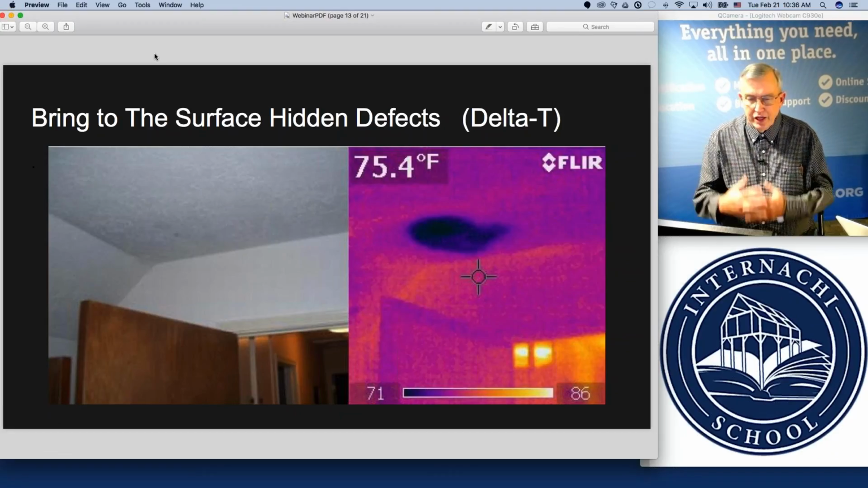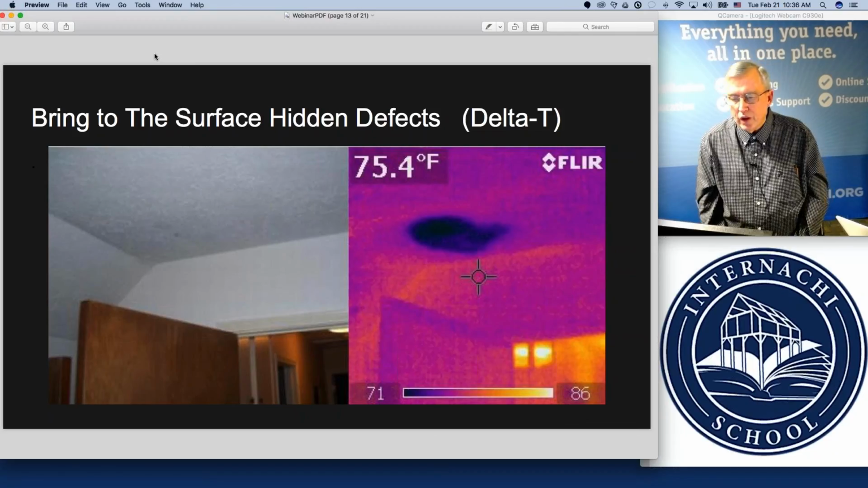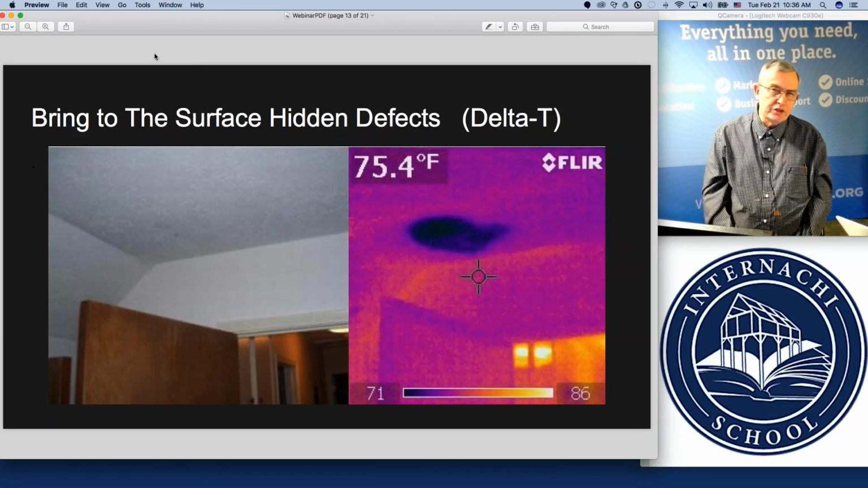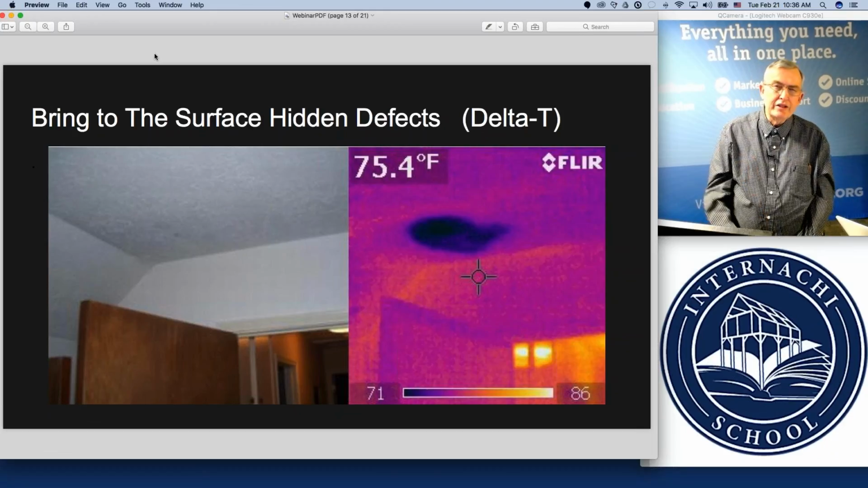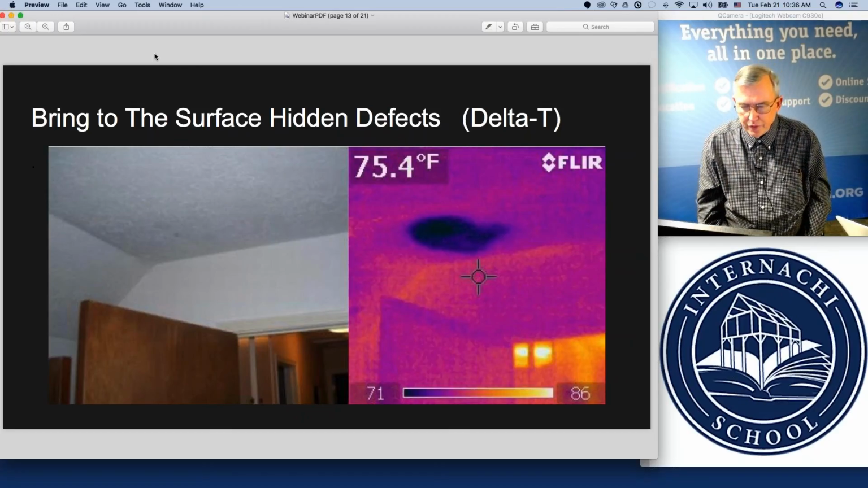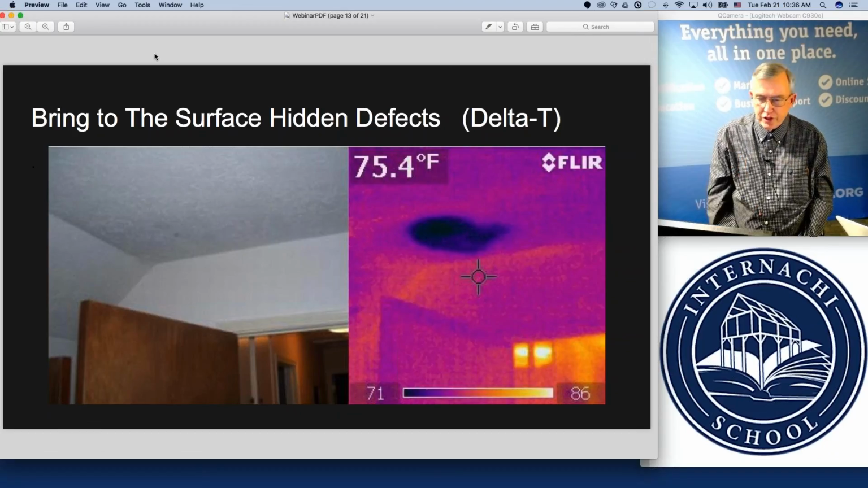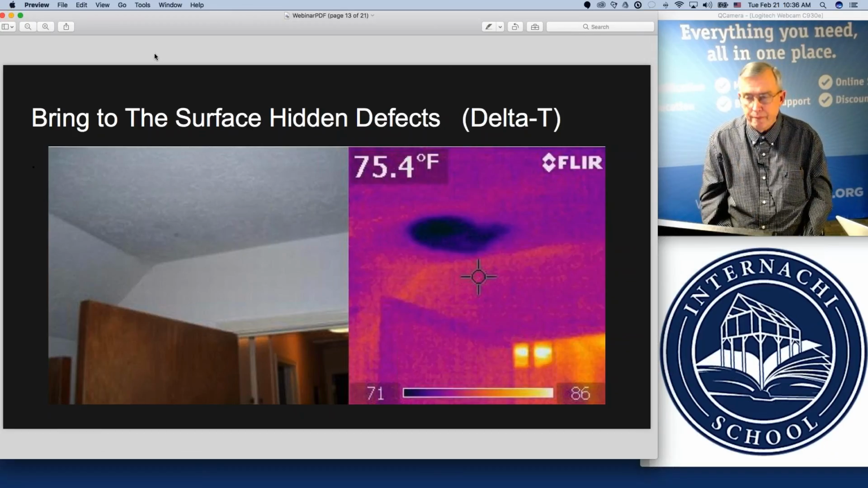If you're in a building where you've got a working HVAC system, the heater can be turned on, and this is one way of heating up the surface around the moisture area. The moisture spot many times would then be cooler, so it looks like a darker or cooler image on your infrared viewer screen, in your final image or picture that you put in your report.